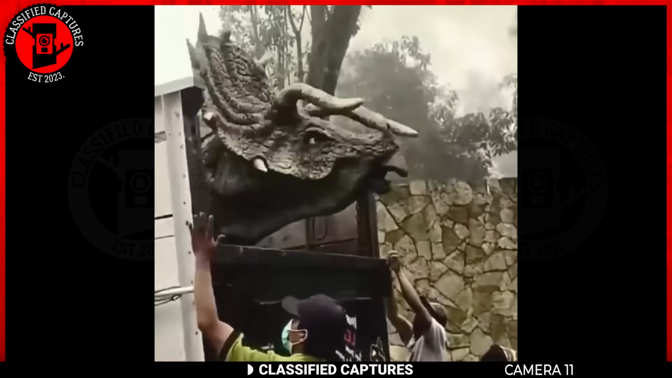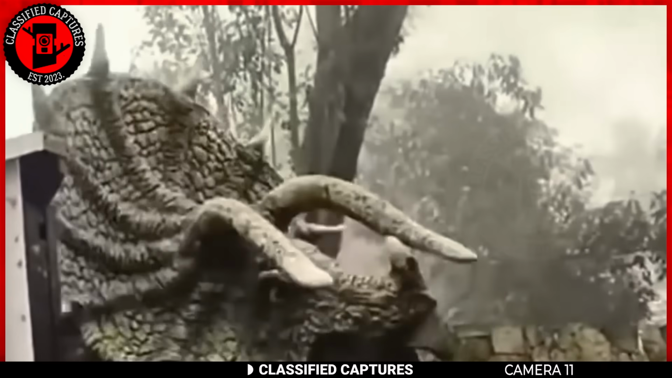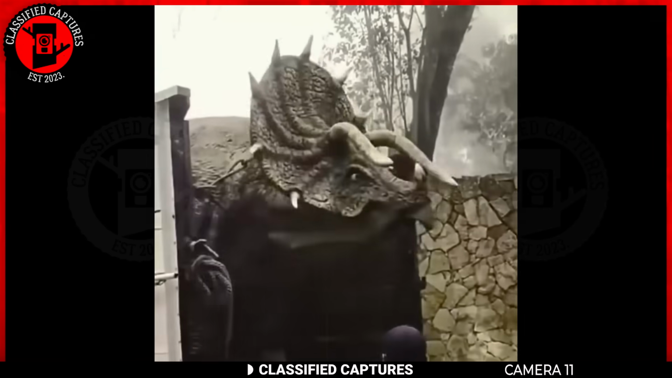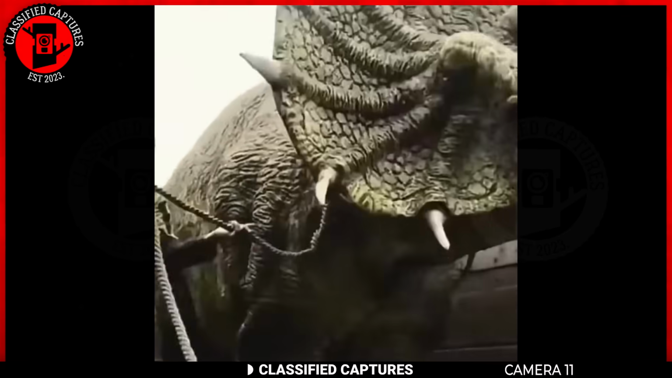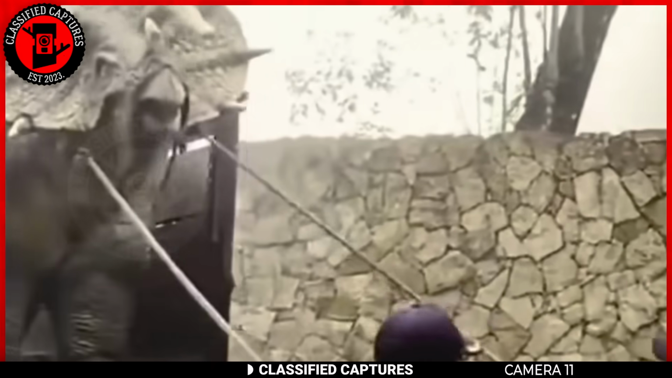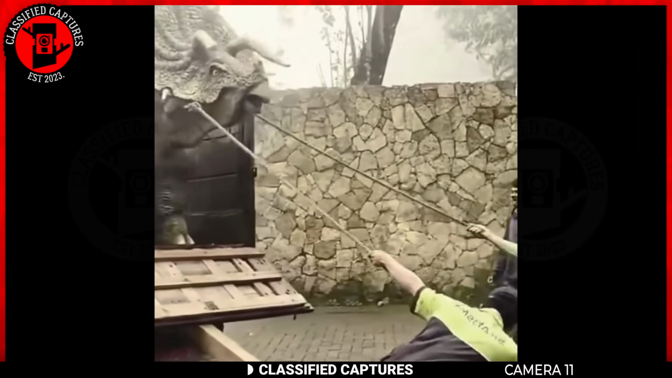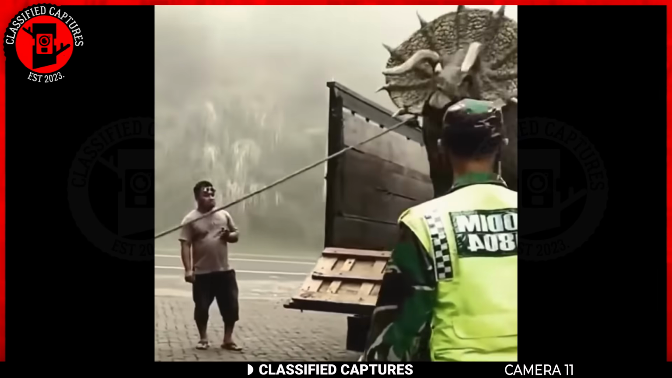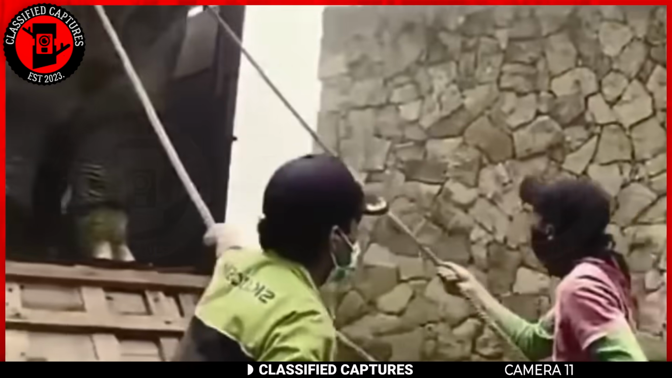Here's another video featuring a dinosaur being hauled out of a truck. Unlike the previous video, this creature is noticeably larger and displays a more aggressive demeanor. However, skepticism arises as people question the authenticity of the footage. Upon closer inspection, the creature's movements and anatomy raise doubts about its legitimacy. Many viewers point out the seemingly artificial quality of its legs, almost resembling a costume rather than a living being. If indeed a hoax, the creators have gone to great lengths to craft a convincing spectacle.